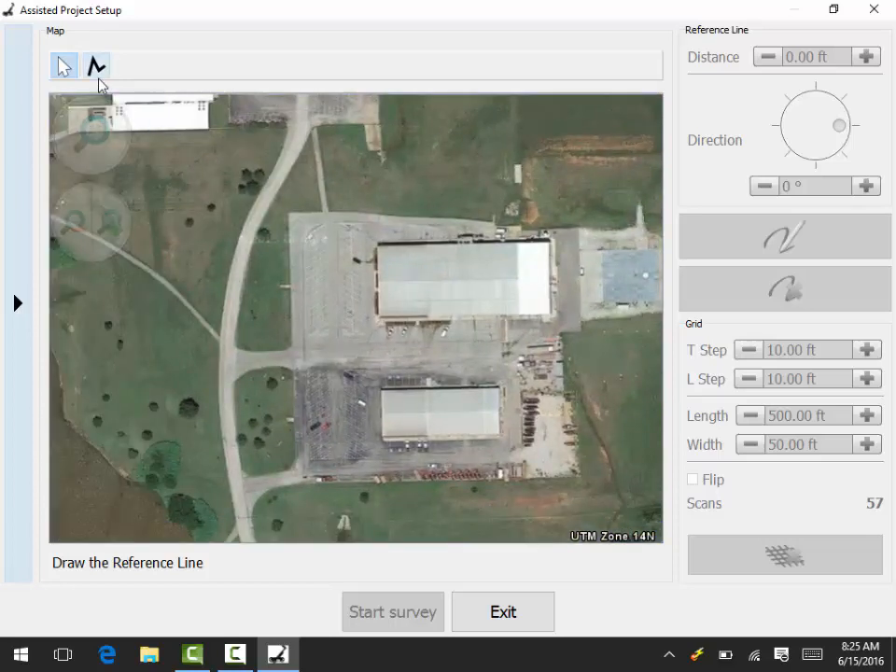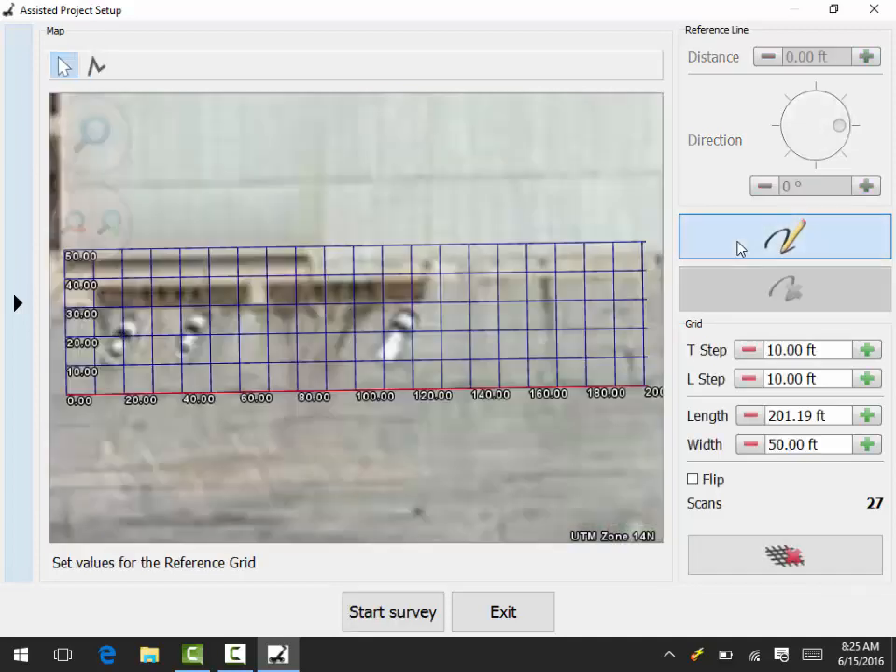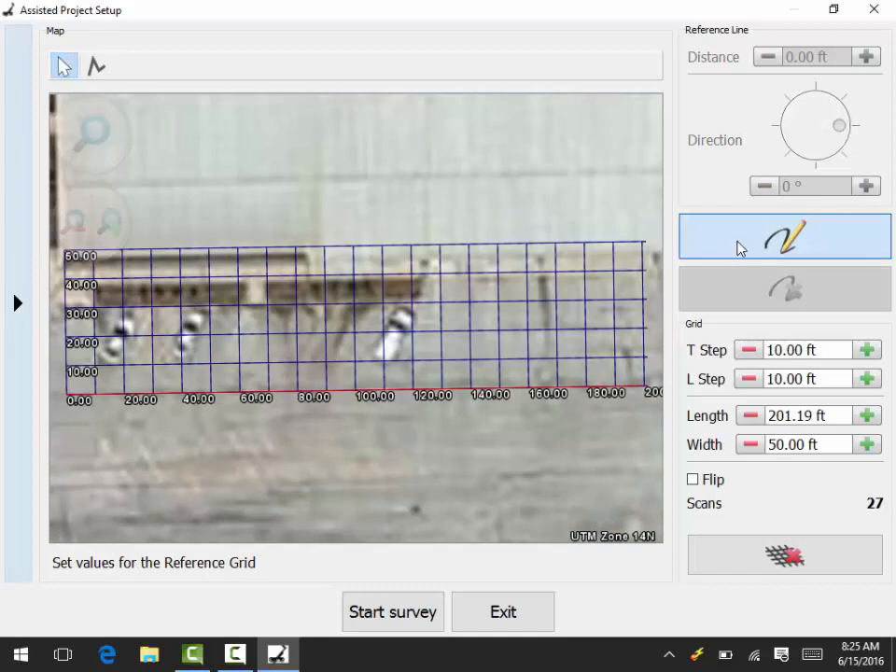Then I'm going to go up here and select the polyline tool so that I can draw my reference line. I'm going to start right here at the front of the building and go back here all the way to the loading dock. Then I'm going to come over here and edit the reference line, thus finishing applying the grid.